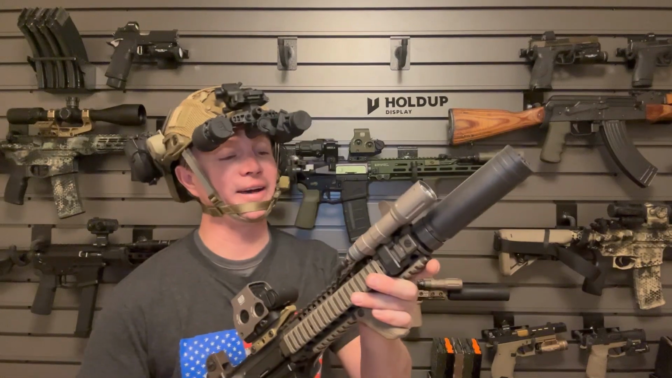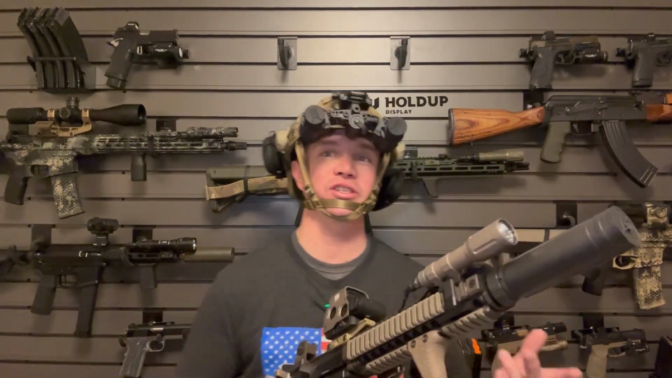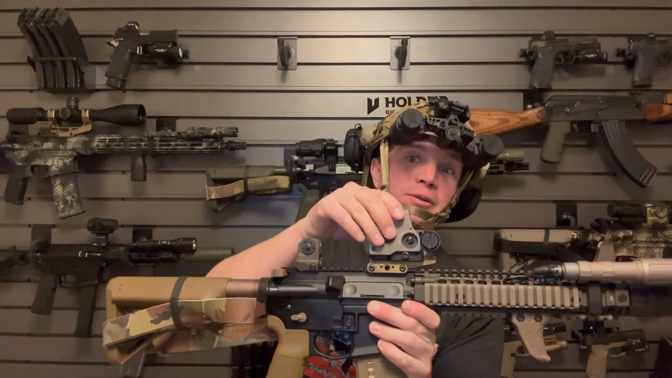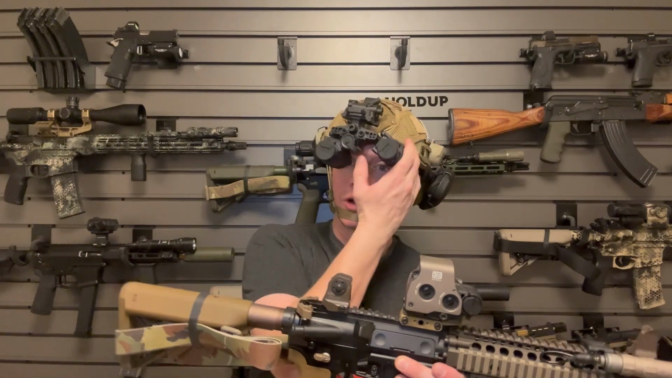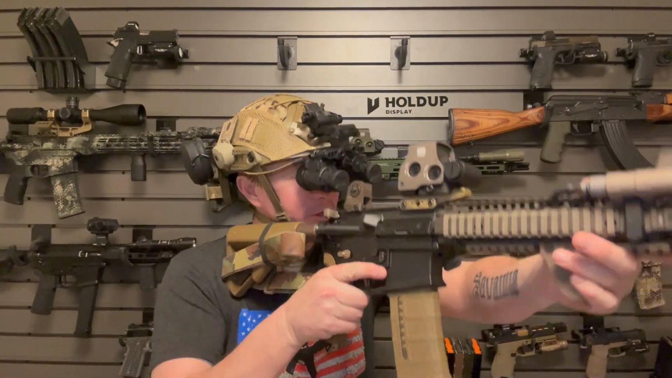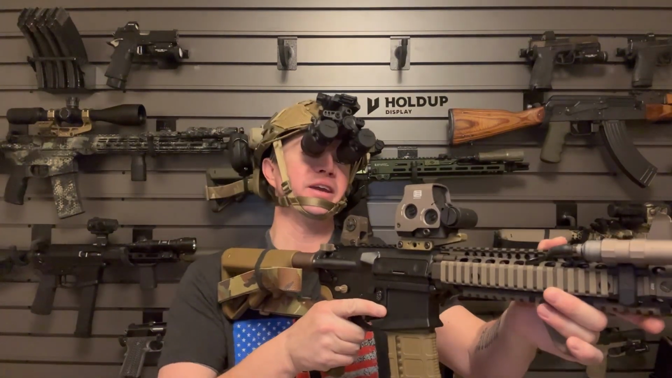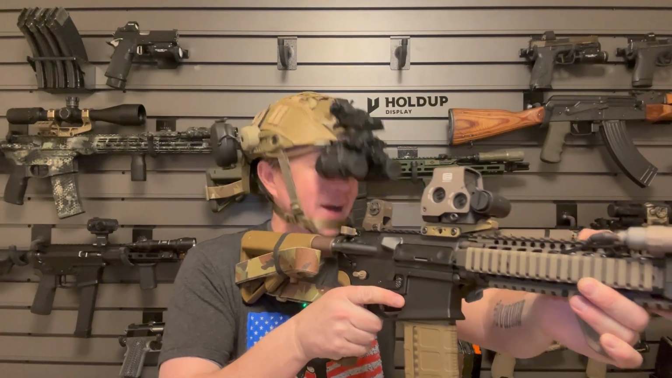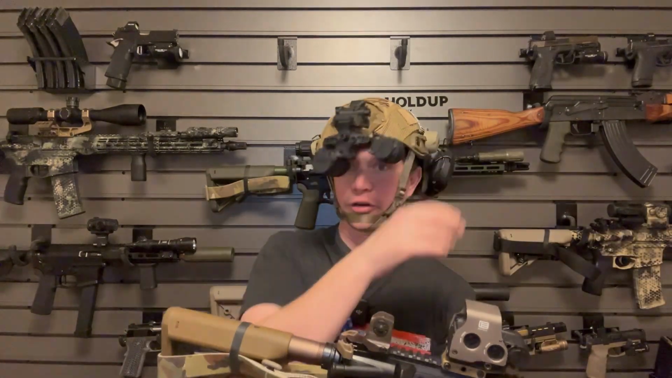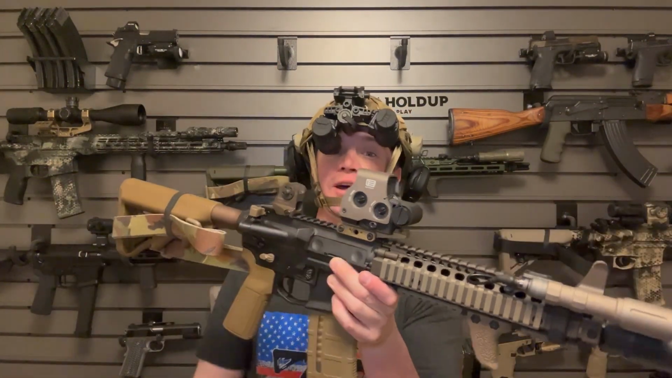Besides not having an IR laser illuminator, I do think I am mostly set up for night vision. Otherwise, being that I already like to have my optics on risers. If you are passively aiming, you have these big tubes that you have to look through and then look through your optic. The higher up your optic is, the easier it'll be to passively aim through that optic with night vision tubes on your face. So I really like these Unity mounts.